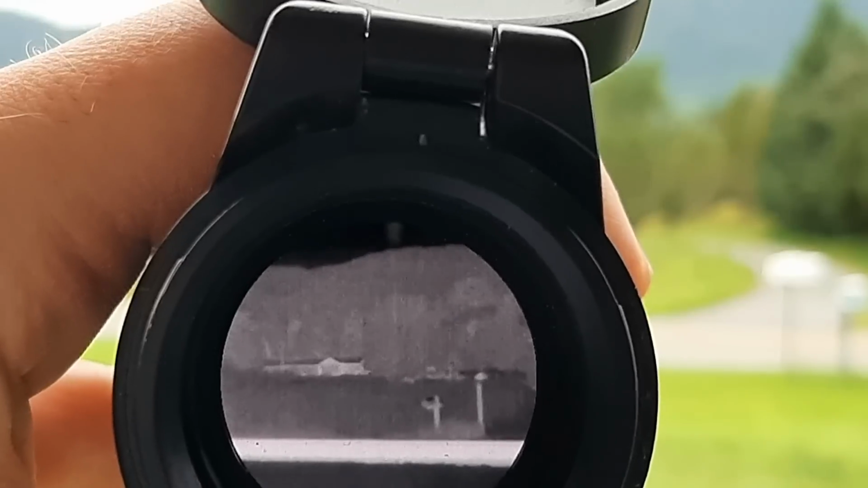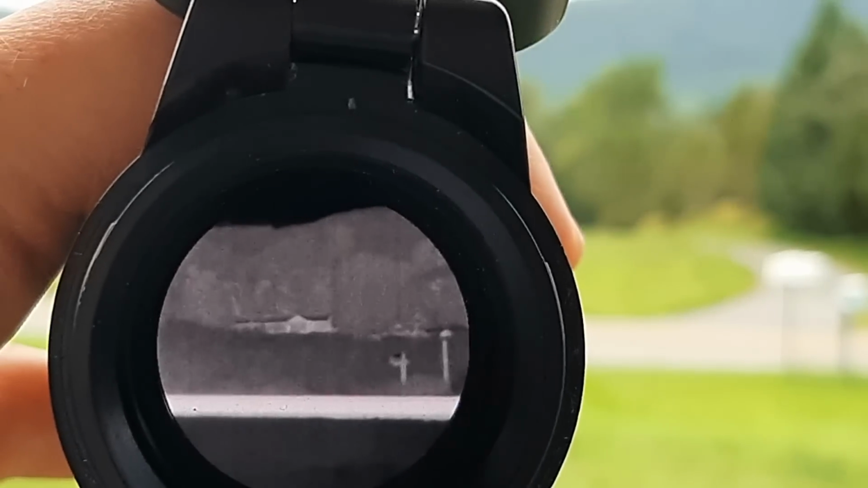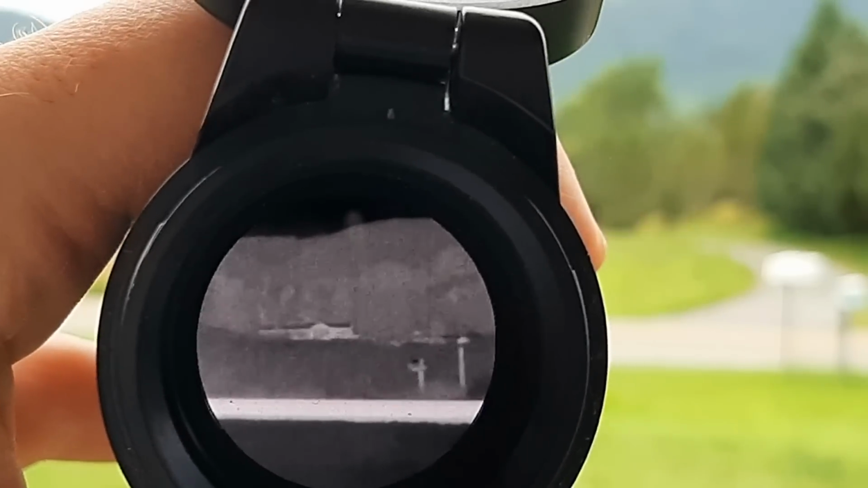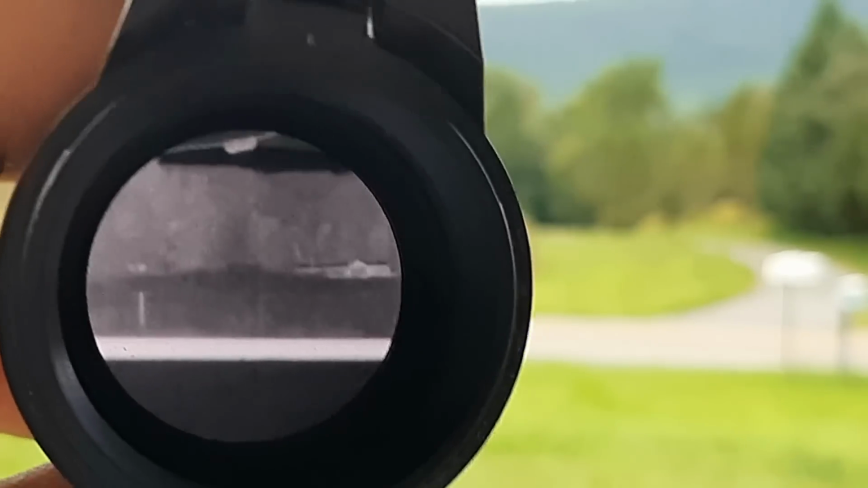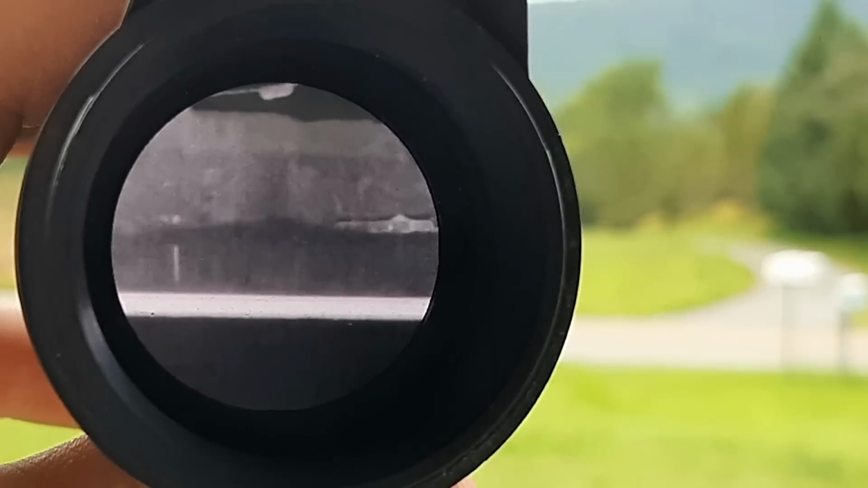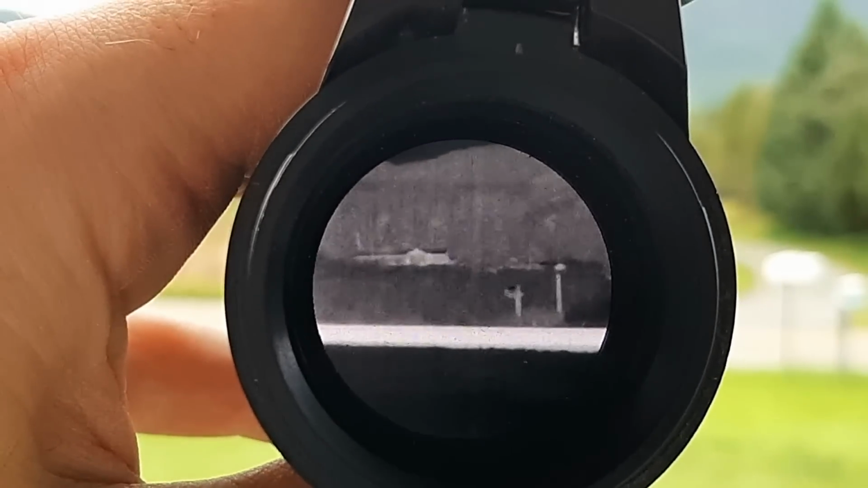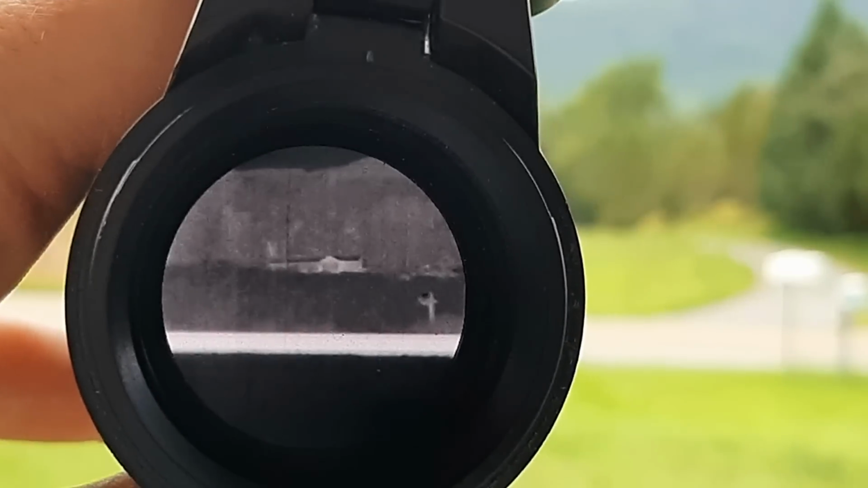You can see the cabin there. You can see the mailbox. But you can't see the cow. She's behind the brush. And just to show you the whole field there, you cannot see her at all in that brush.